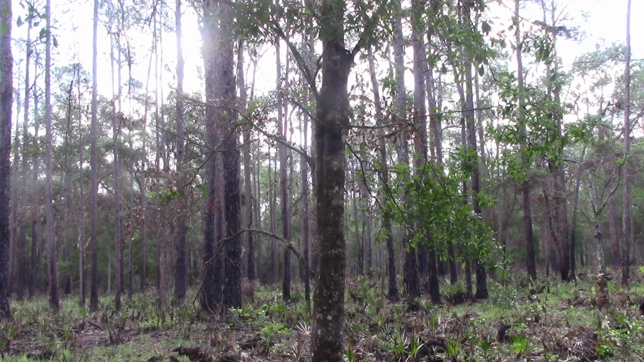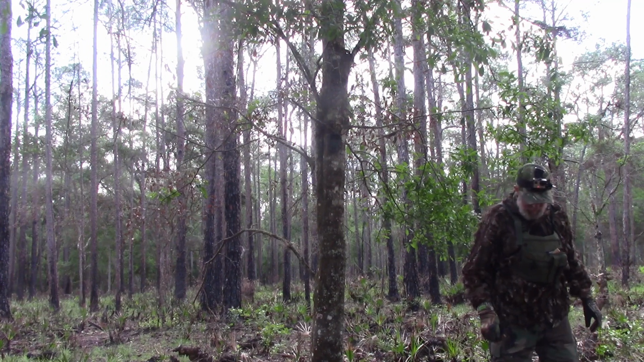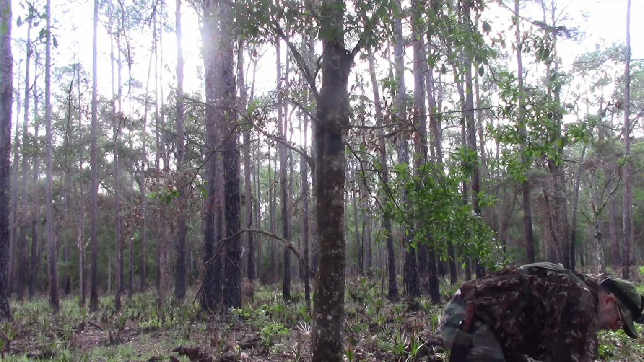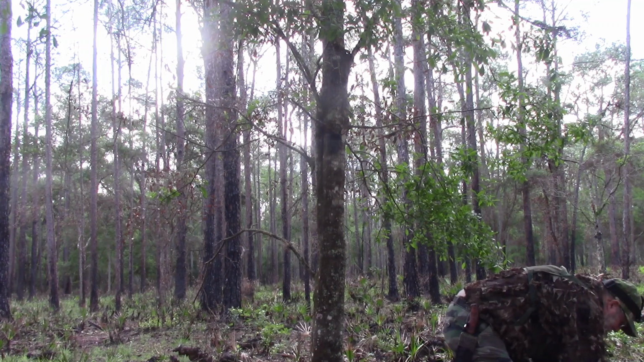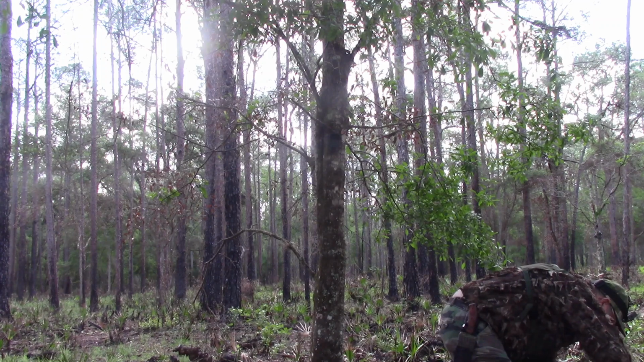I've had them set up like that before, and it caught orbs, the one taking the photos. It caught orbs, and it caught what looked to me like a Sasquatch that was close. But the camera that was taking videos didn't catch any of that.